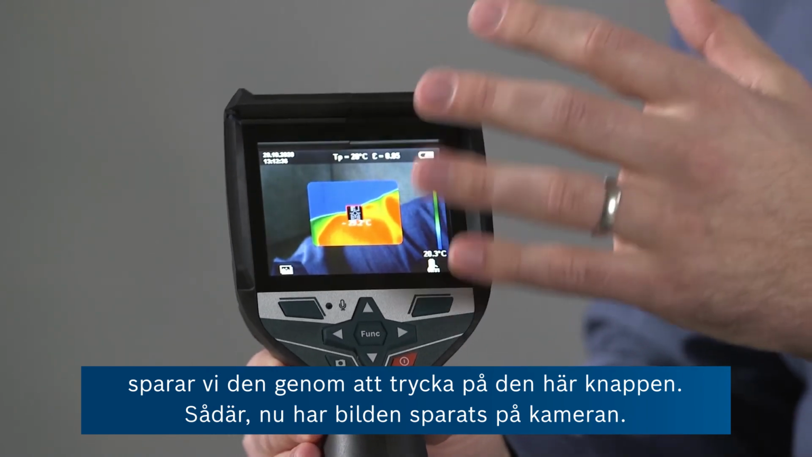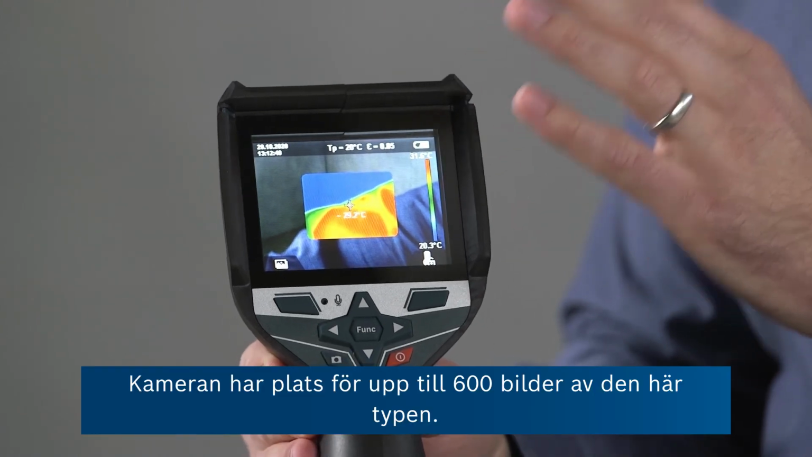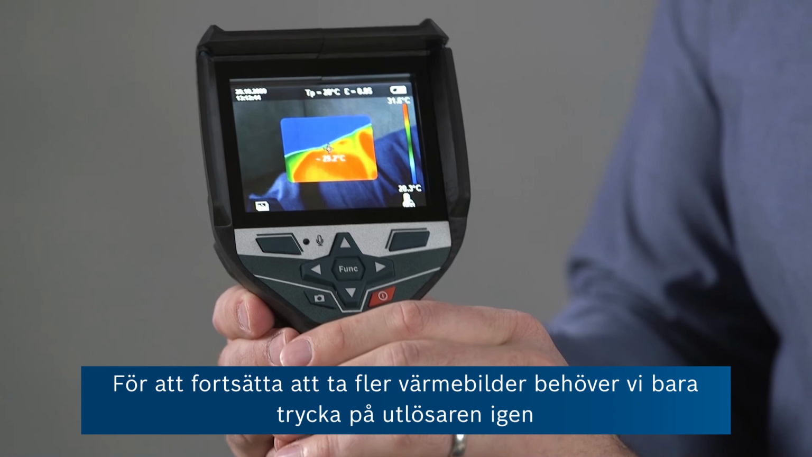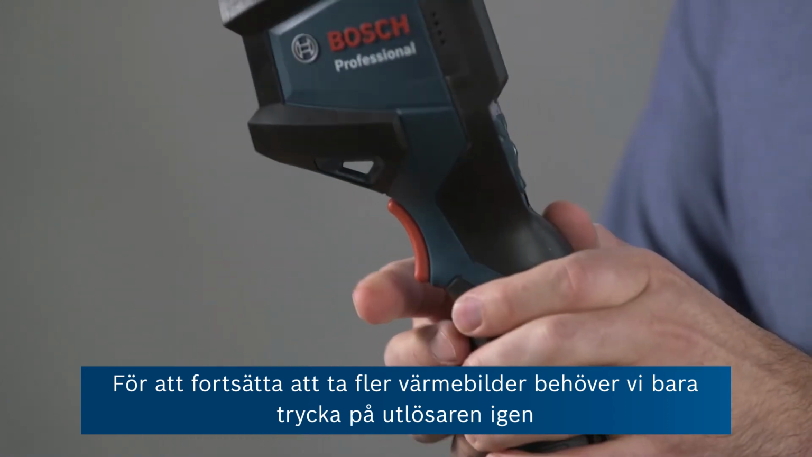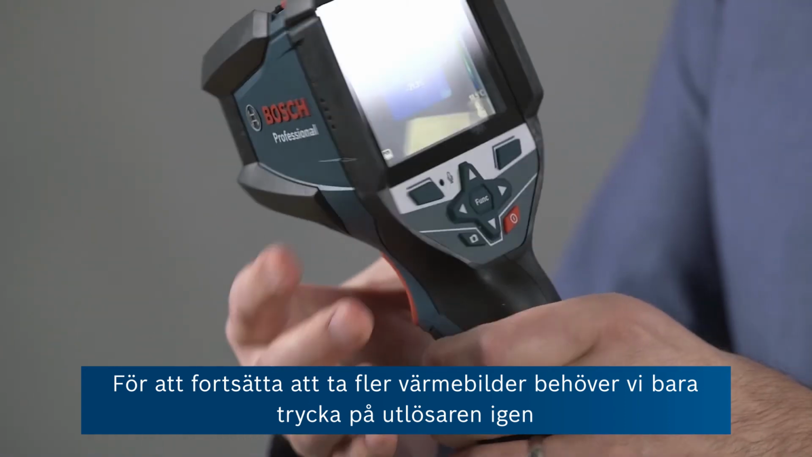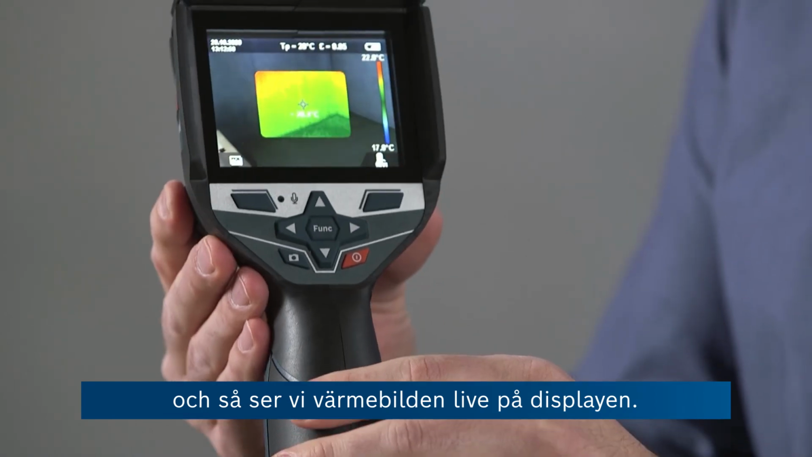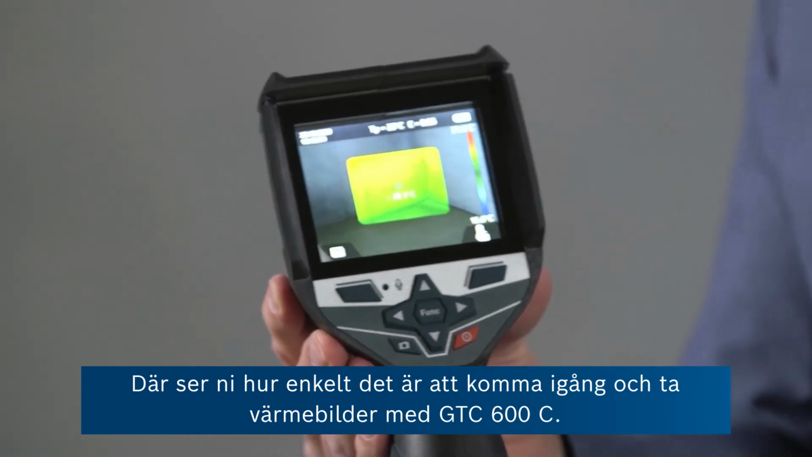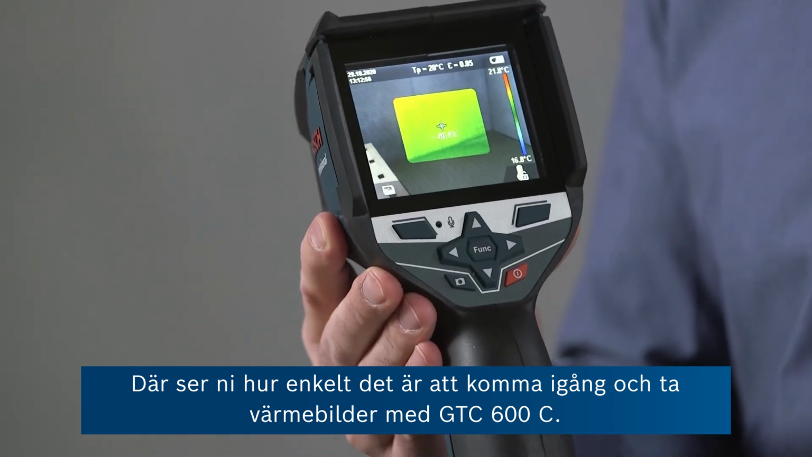And now this image is stored on the camera. It'll store up to 600 images like this. To continue thermal imaging, we simply press the trigger button again, and then we can see the live thermal image. So you can see it's really easy to get started with your thermal imaging using the GTC 600C.